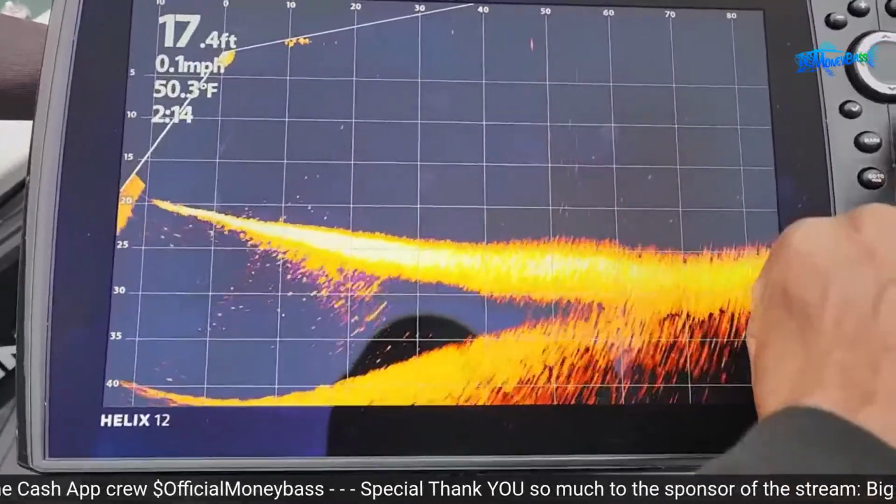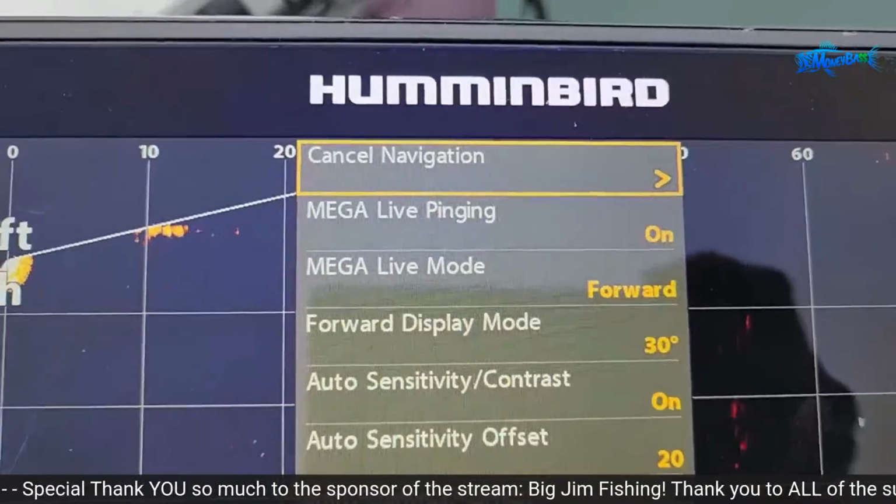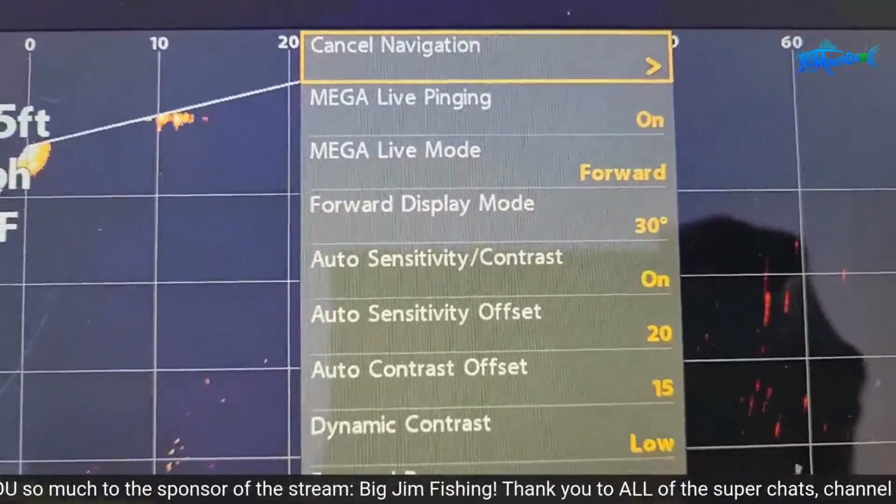All right, so here we go. Let's take a look at the menu, and these are the current settings that I have for my live settings.